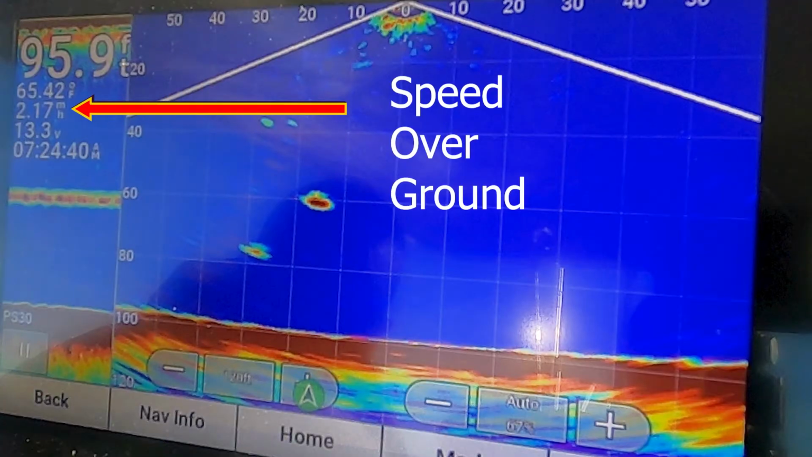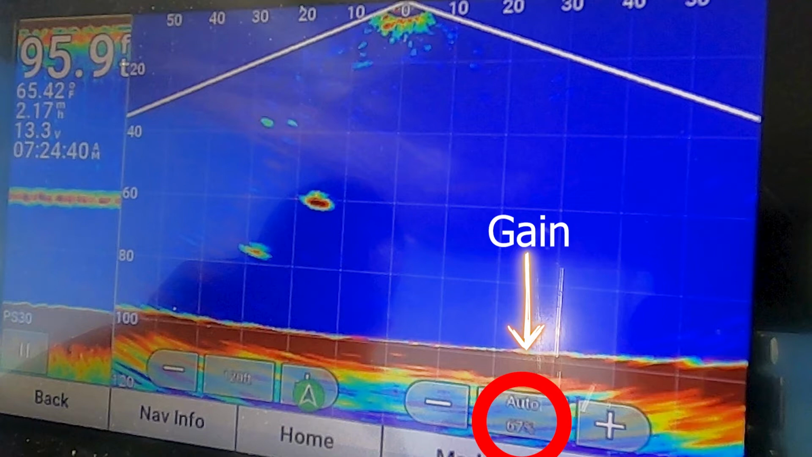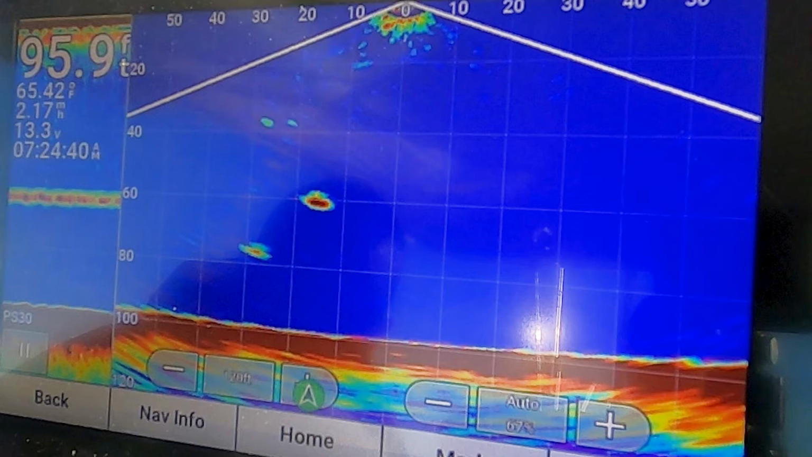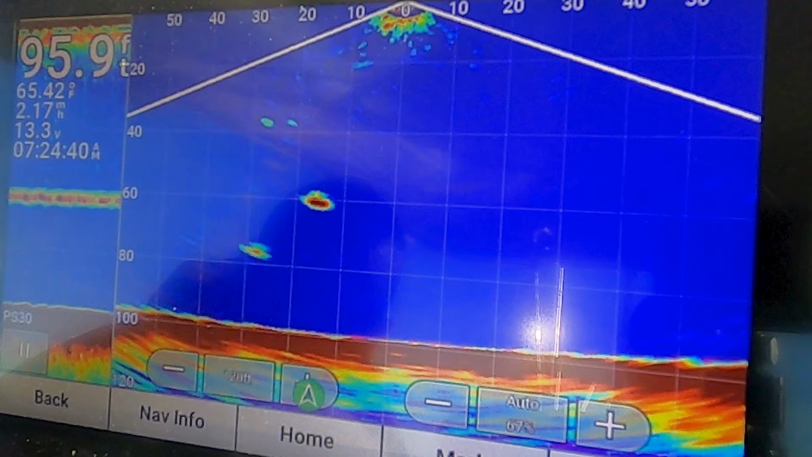Alright, here's the speed over ground. This is a data overlay that you can superimpose over your screen. This is the gain button for the signal strength of the Panoptix. You can go auto, or you can adjust manually up or down. And here is the depth of the Panoptix, what it's scanning to right now, 120. You could turn that on auto and it'll adjust as the depth of the bottom adjusts.